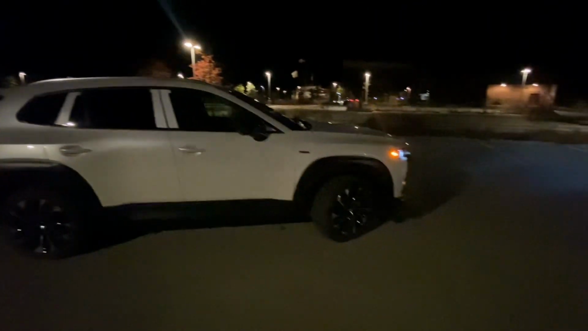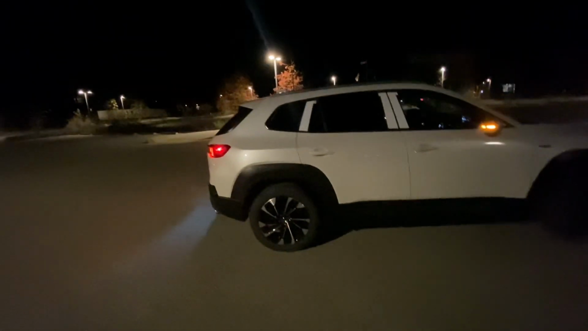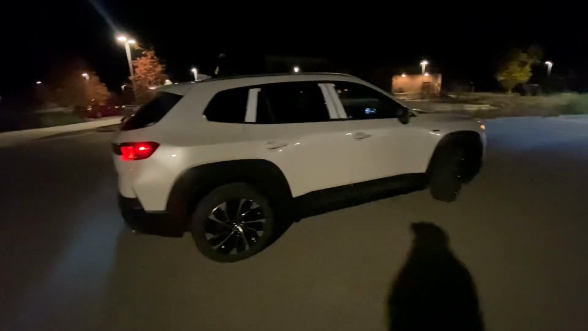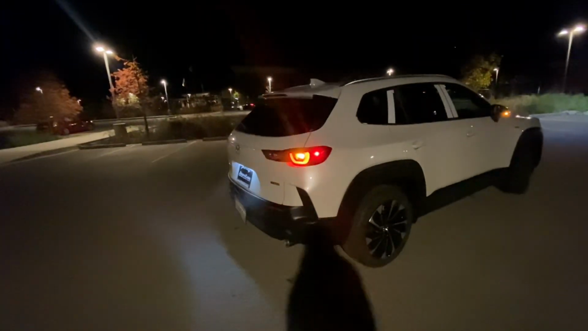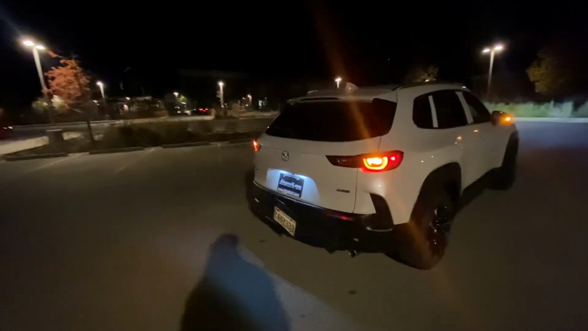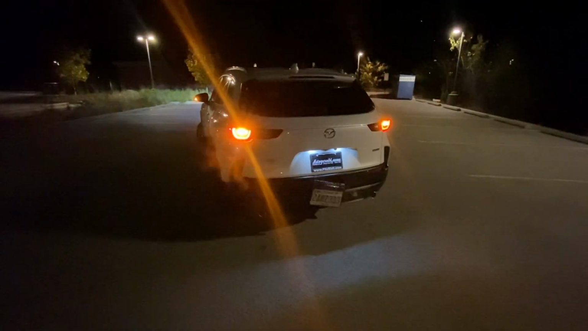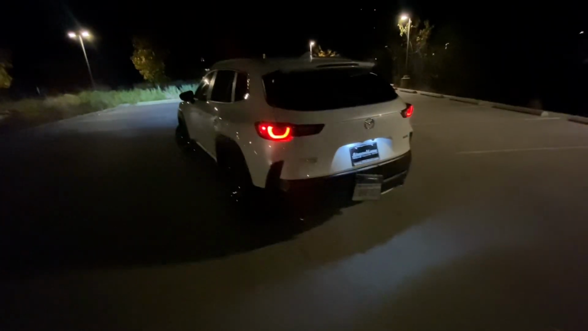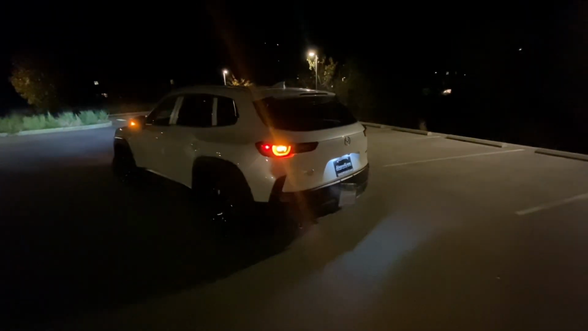Still get your black cladding along the bottom of the bumpers in the front, rear, and sides. Makes it look a little bit more rugged and makes it look like it sits up higher off the ground than it actually does. Full LED illumination as well, which looks really good. It's got that signature fade in and out effect that Mazdas are now known for. Still get dual exhausts, which are both active, which is great. You know, a lot of people do dual exhaust outlets, but only one works.